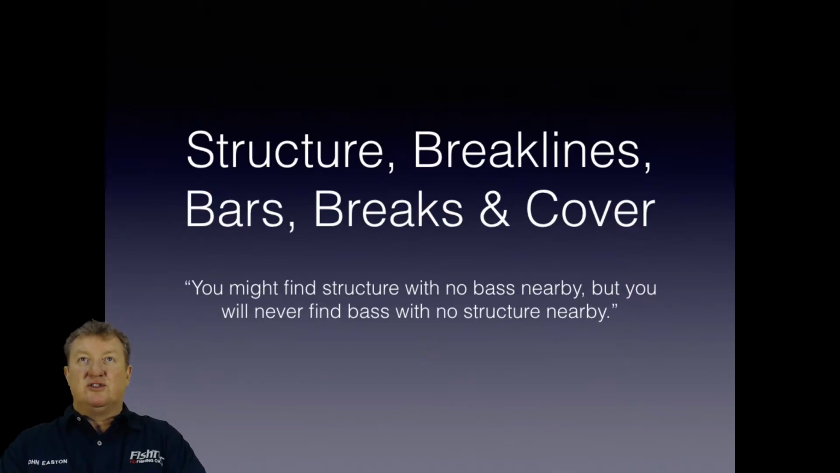So this thing we're talking about, where there's always a bass, there's structure nearby. Now, strangely enough, I'm breaking from my planned speech a little bit, but I was talking to Martin de Kock the other day about this. He came and spent some time here with me at my home. And I told him about my old logbooks, where I've got several fish. And these are not small fish.